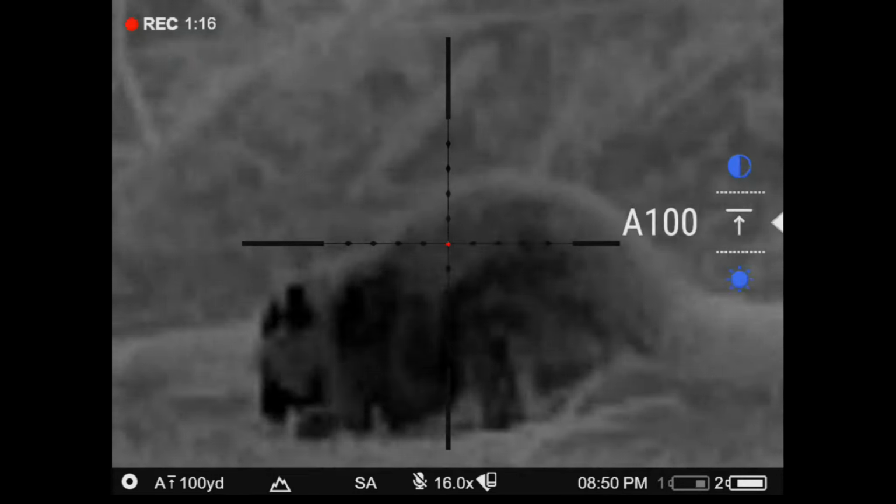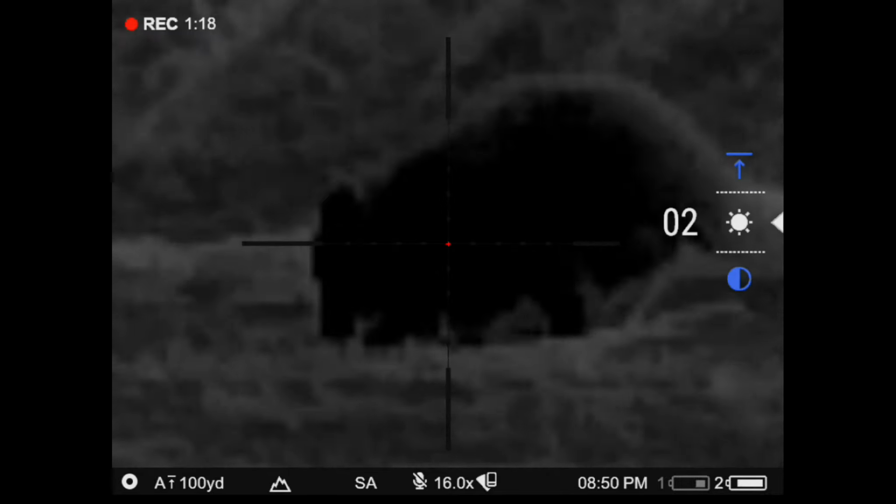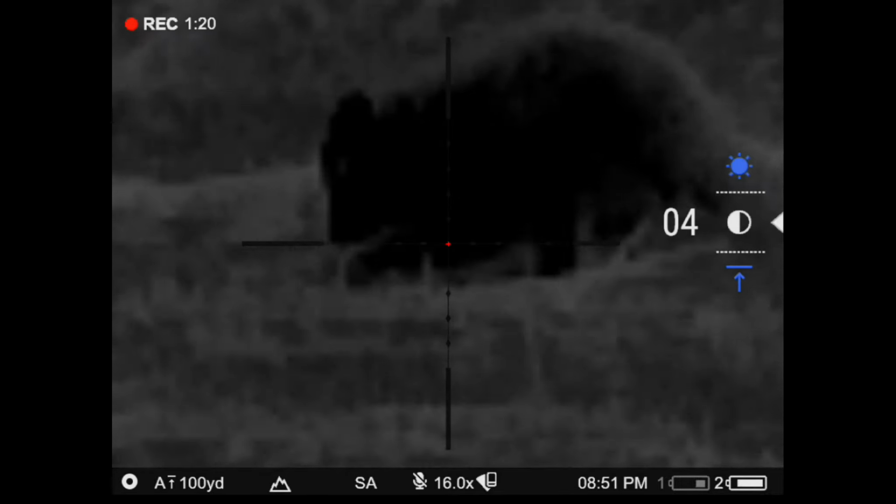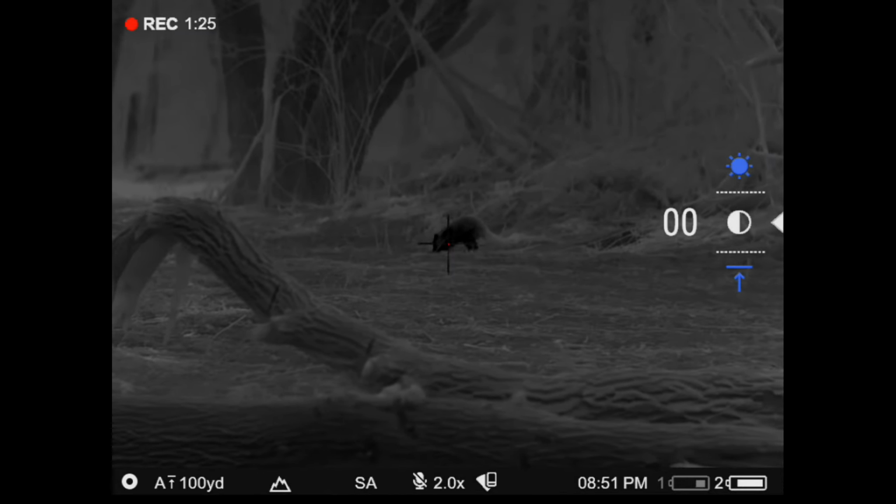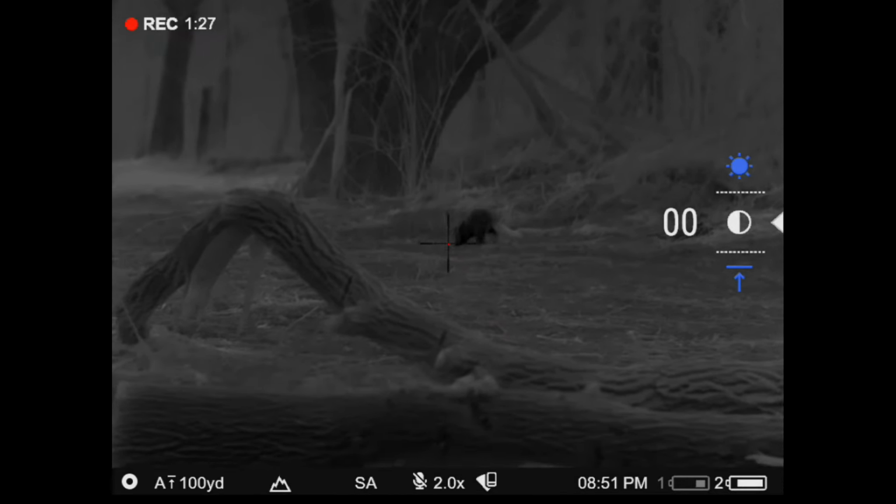That's going to give me faster target acquisition, but not as much detail. But either way, I get a good silhouette. But just wanted you to see some footage in the device. It's outstandingly clear.